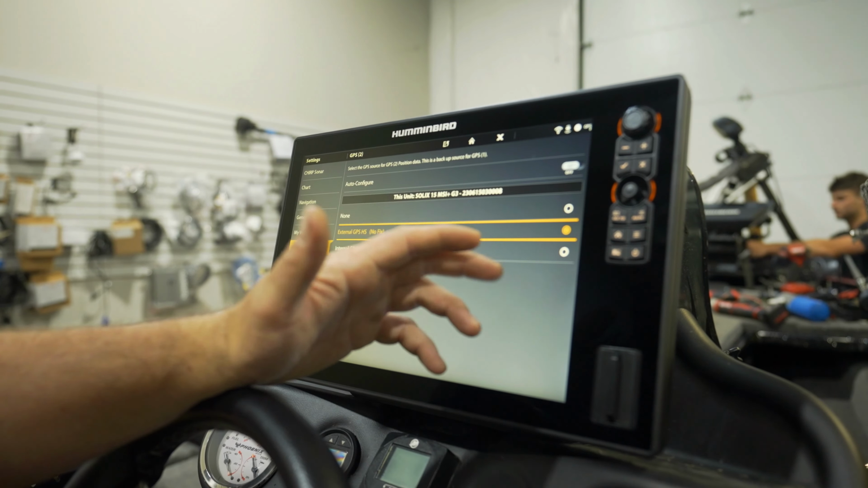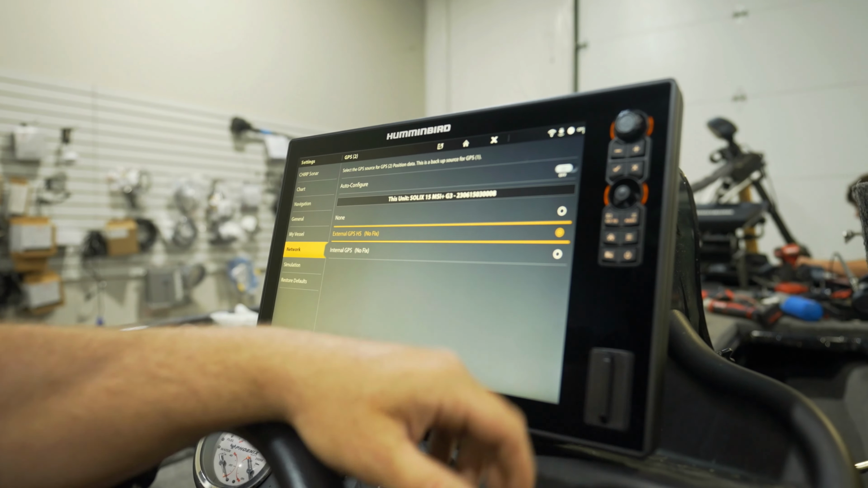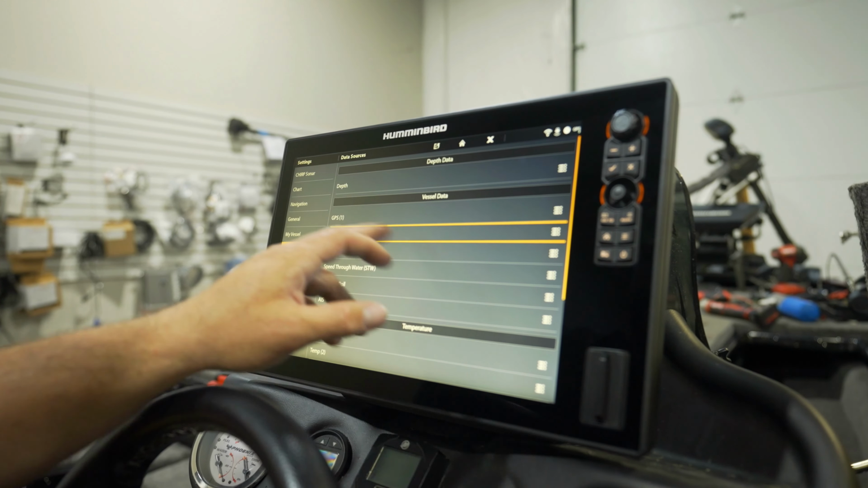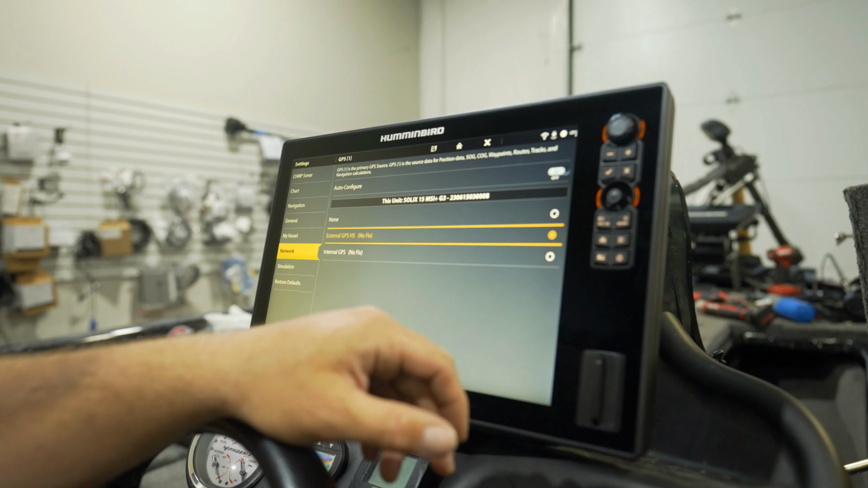If you're inside a building like we are with a metal roof, you're probably going to have no GPS fix. So if you see that, that's not the end of the world. We're going to go into GPS 1, turn off auto configure, and do the exact same thing.